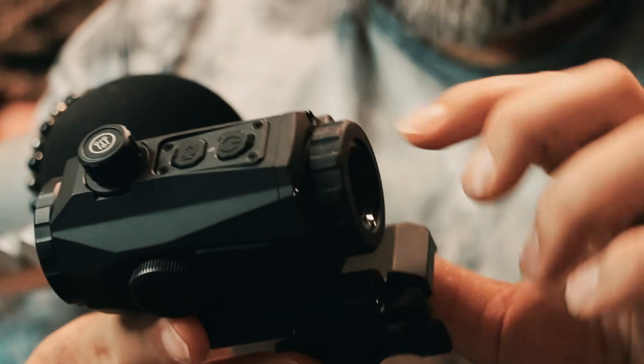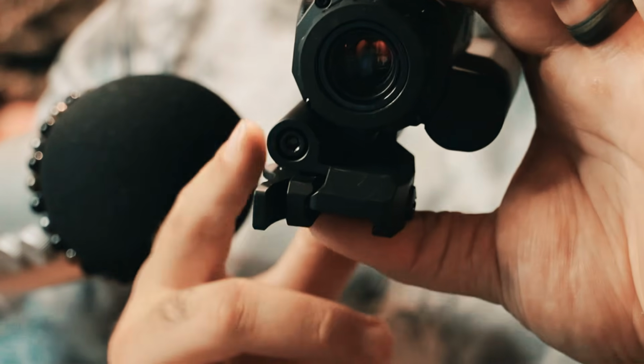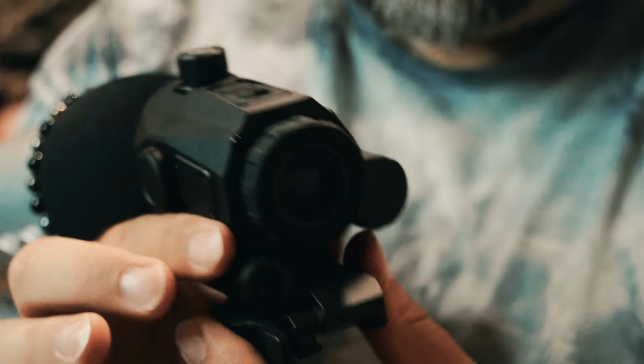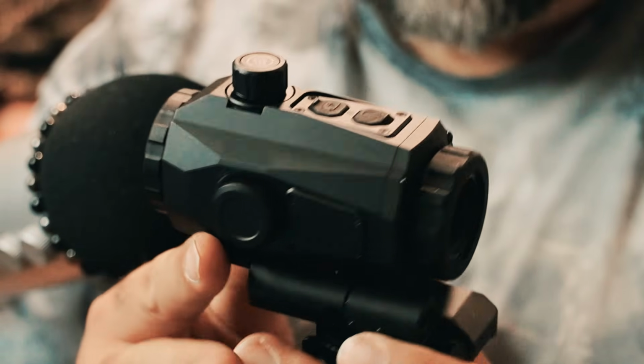So like I said, if you get the bundle, you get this little swivel clip-on thing here. It allows you to move it to the side as you need to, or rather that way I should say, to get out of the way whenever you're using a red dot, or I guess for that matter a scope if you're using clip-on mode.